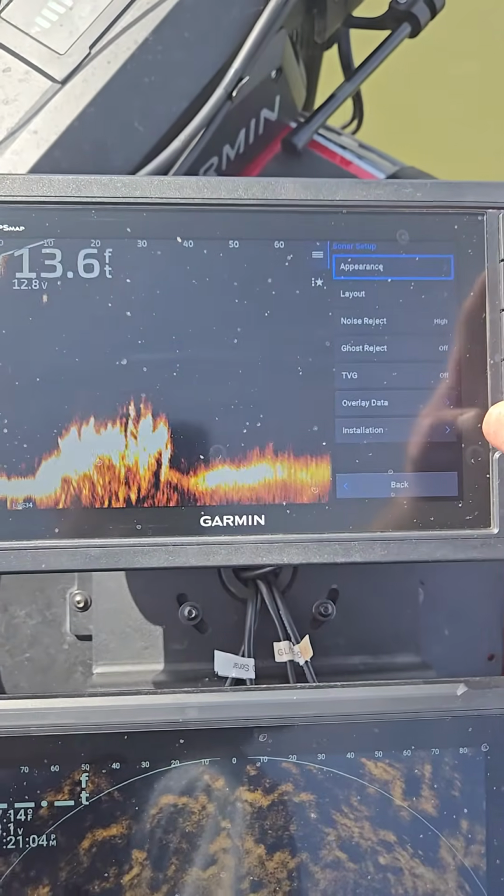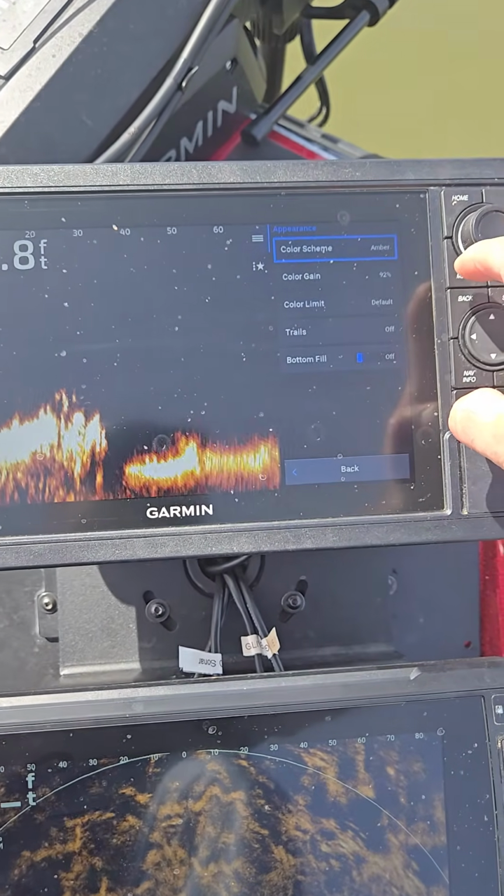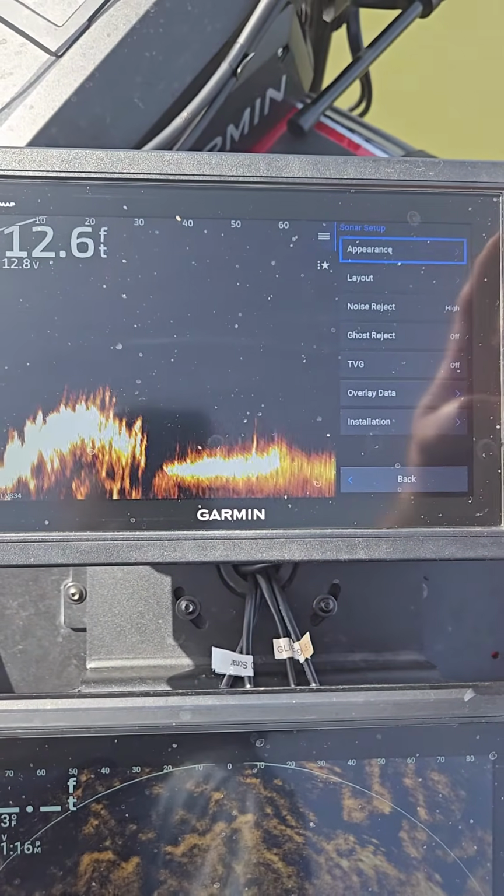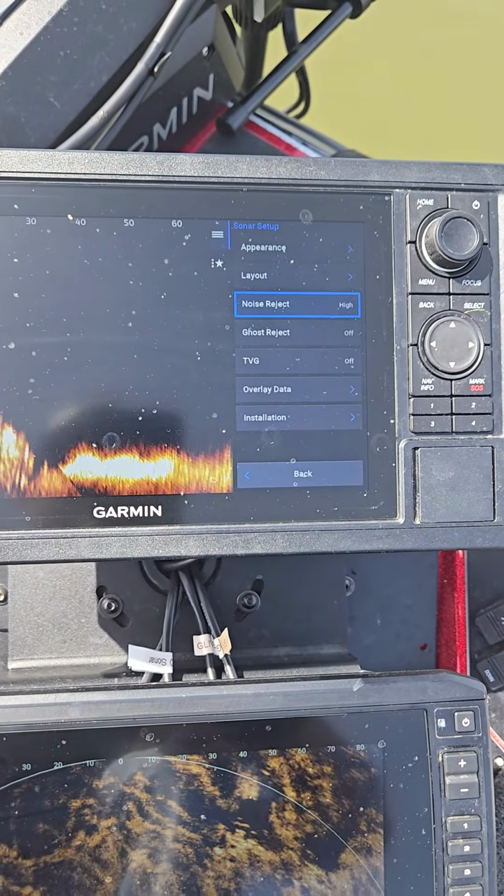Sonar setup. Appearance, I got that on amber. Color gain, I have all the way up to 92. Color limits on default, trails are off. Then we're gonna go back. Noise reject, I got on high. Ghost rejects off, TVG off.